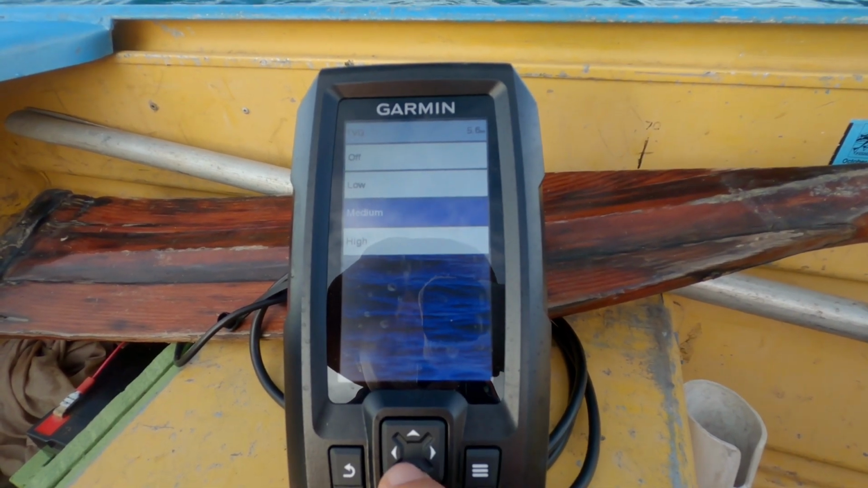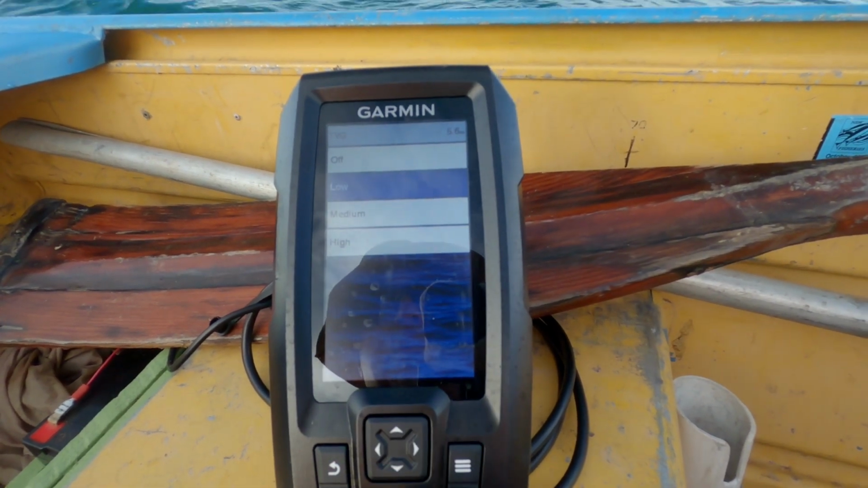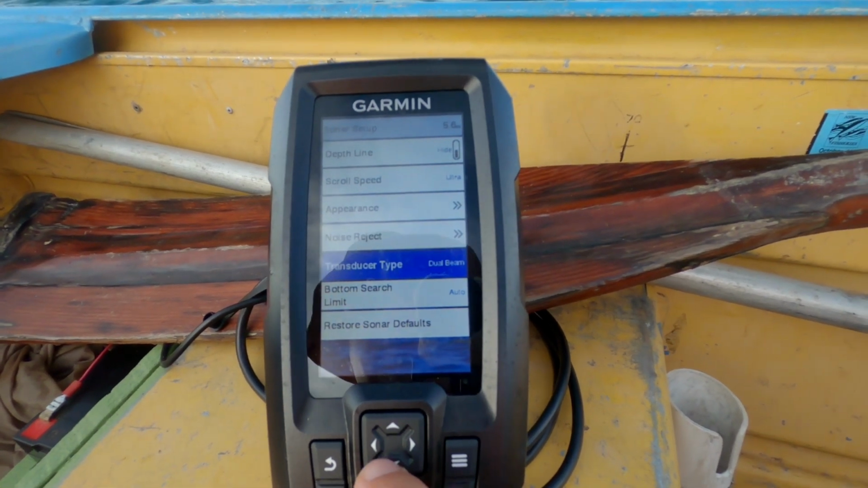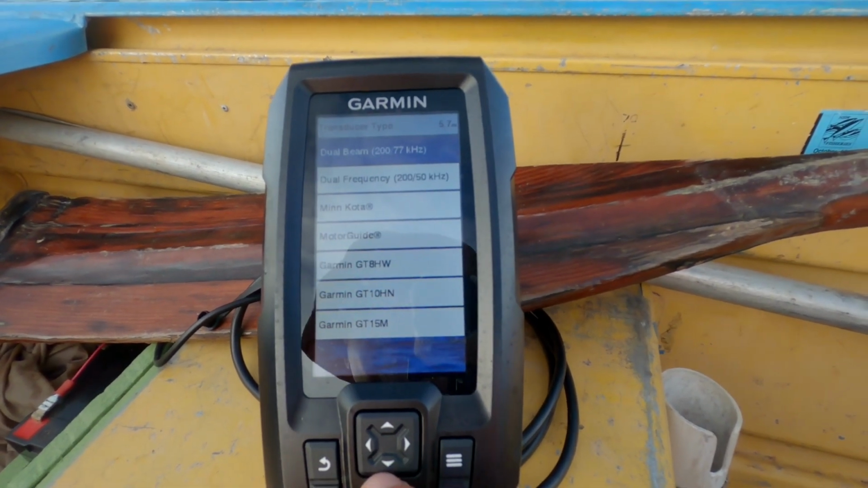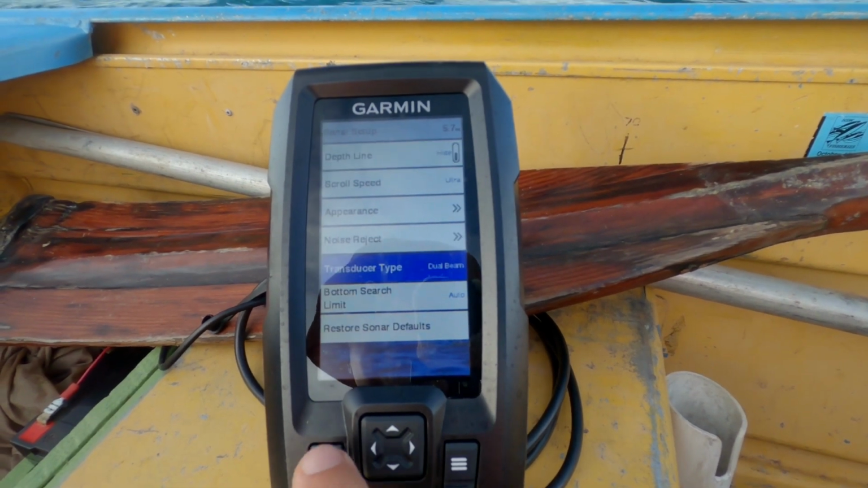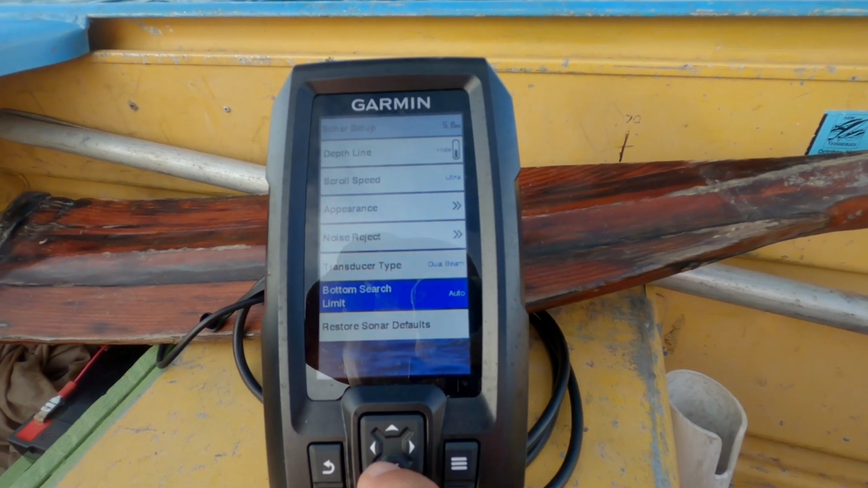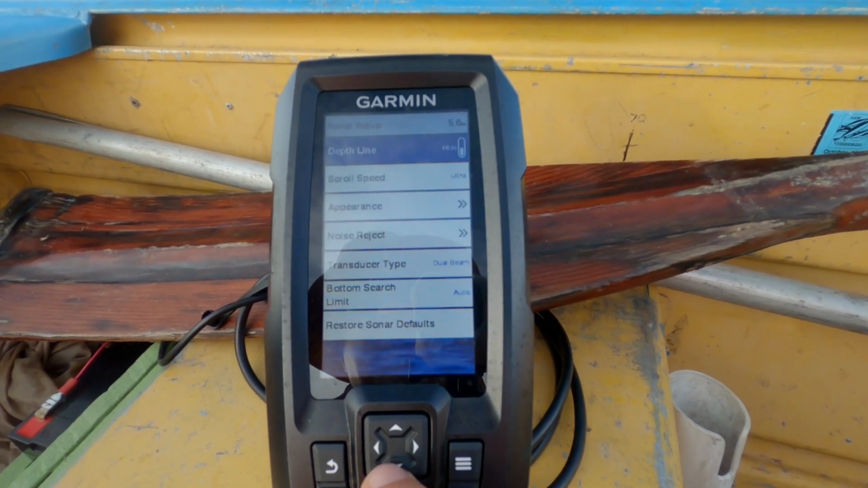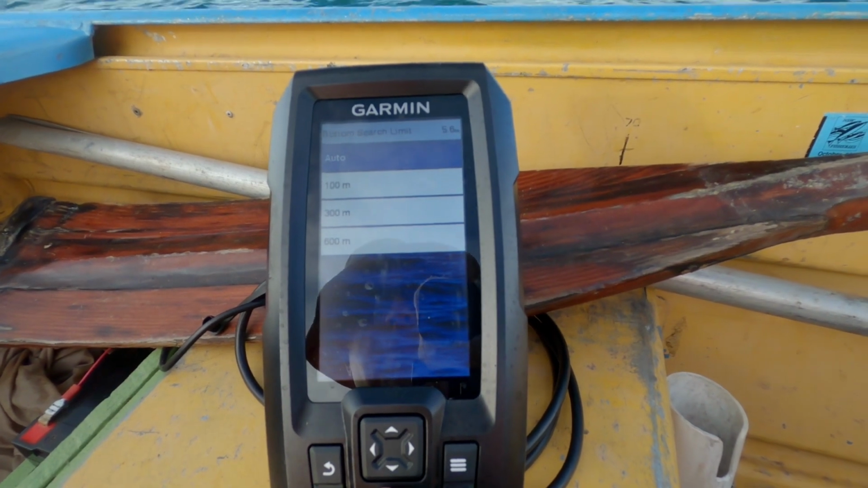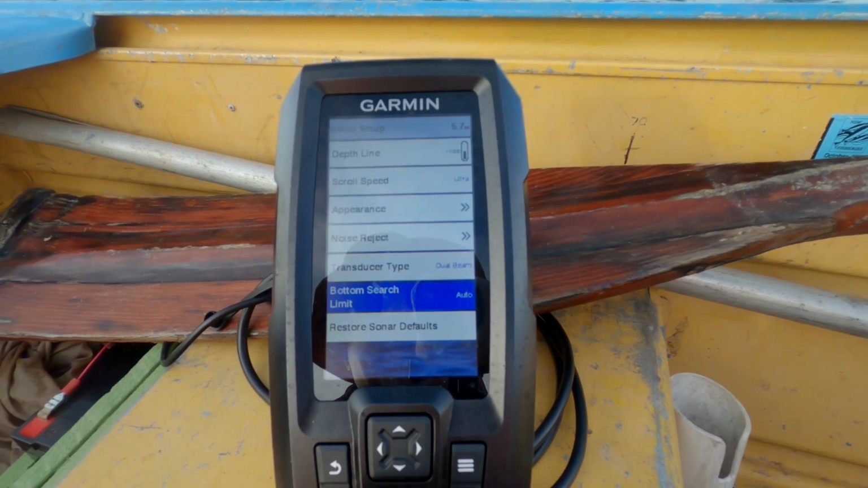TVG, also got that setting, eh? Yeah, back to low. Transducer type. A few selections there if you've got different transducer types. Bottom search. Oh, auto. 300 to 600 meters, crikey.